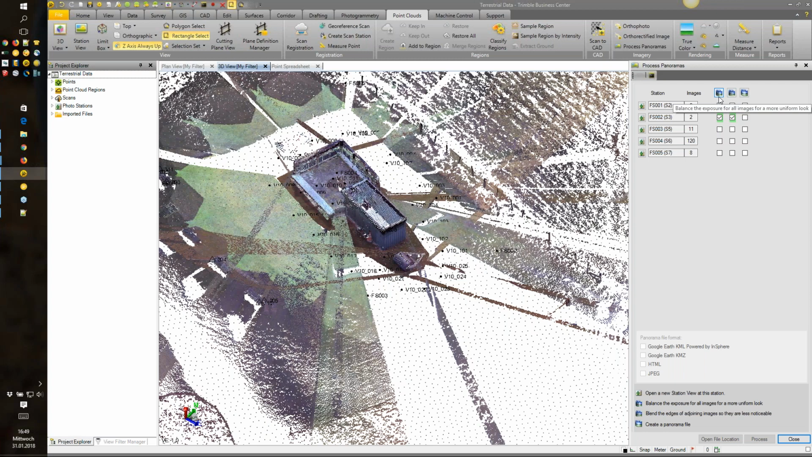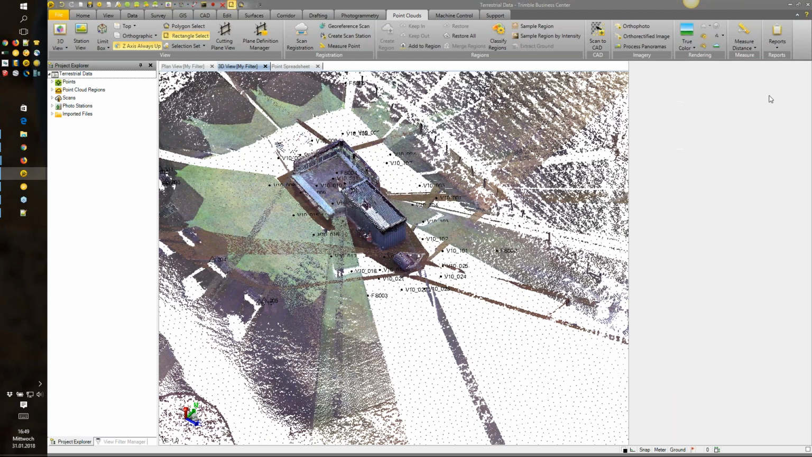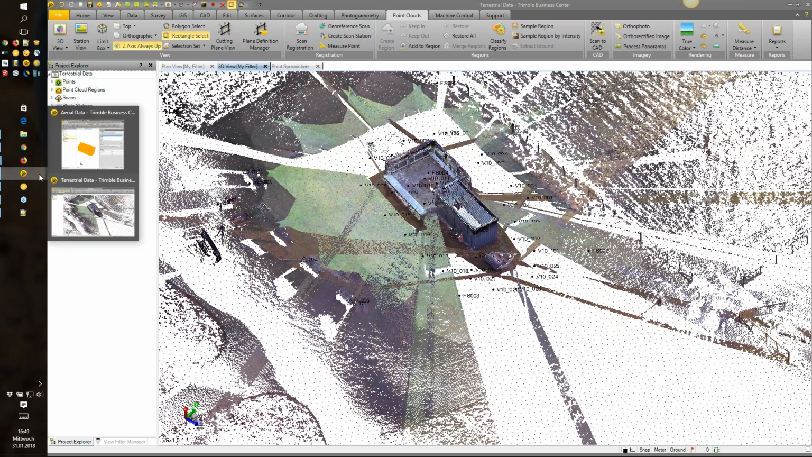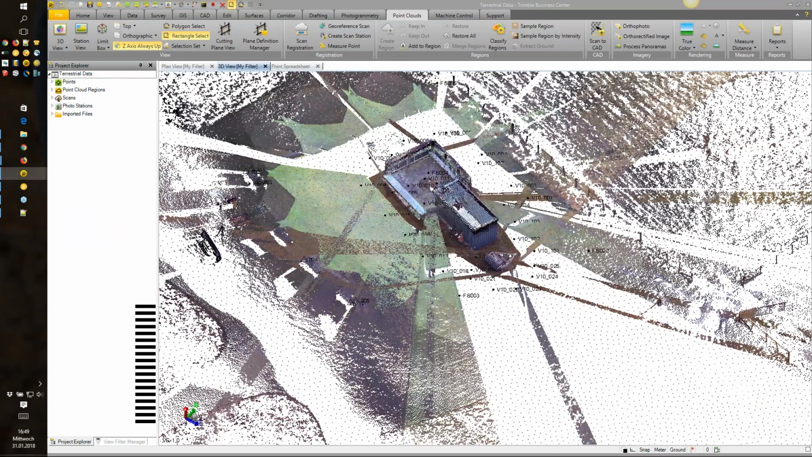A couple more questions. Can you export specific points in a limit box only? So the ability there with the limit box is you'd be able to select a series of points, a collection of points, and create a region from that. And then you can export that specific region if needed. Yeah, that's right.